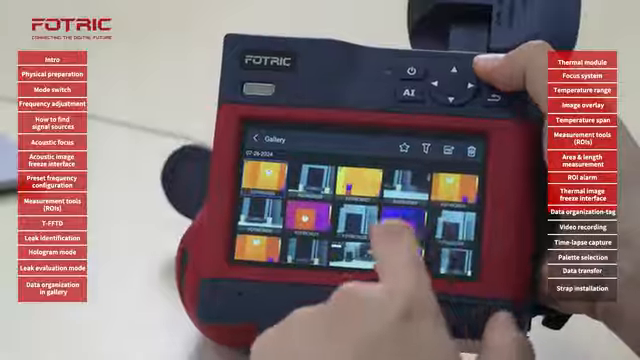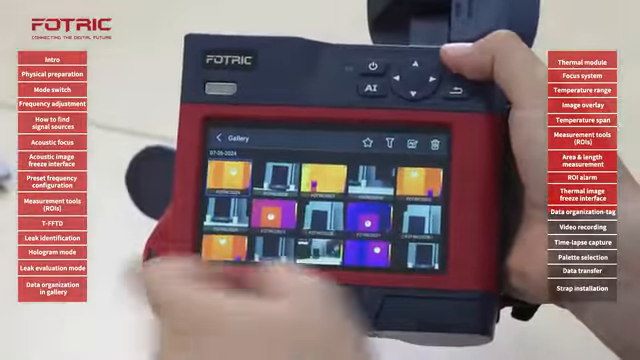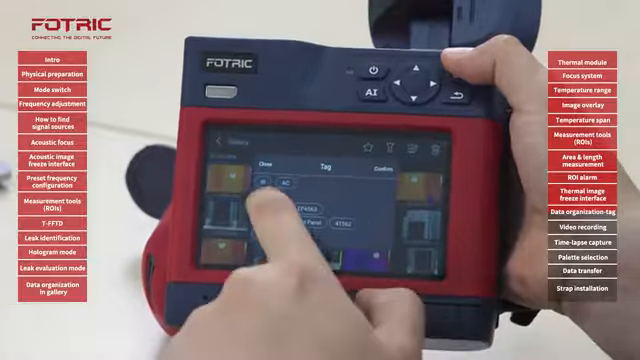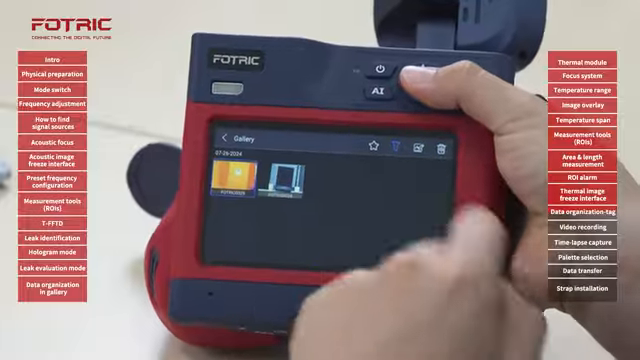If I go to the gallery, I will have lots of pictures, but I can filter them by asset. I will go to the funnel, find a specific asset number like A724847, and I will see the pictures of that asset.